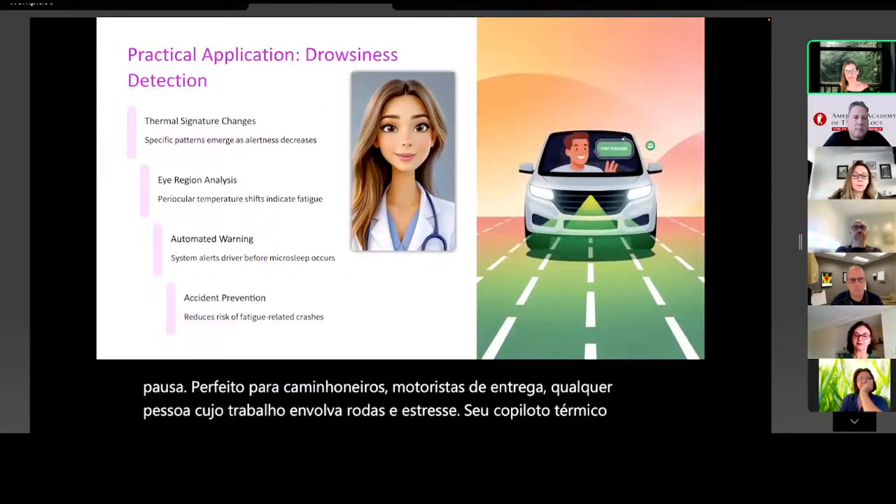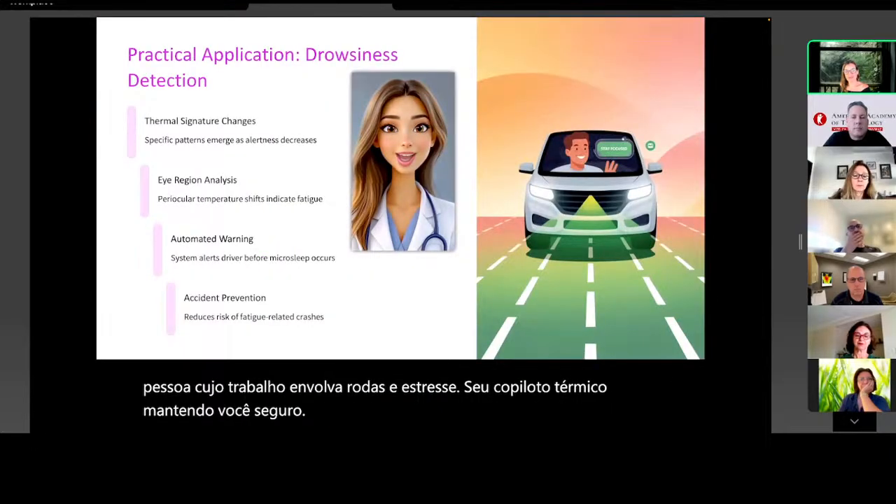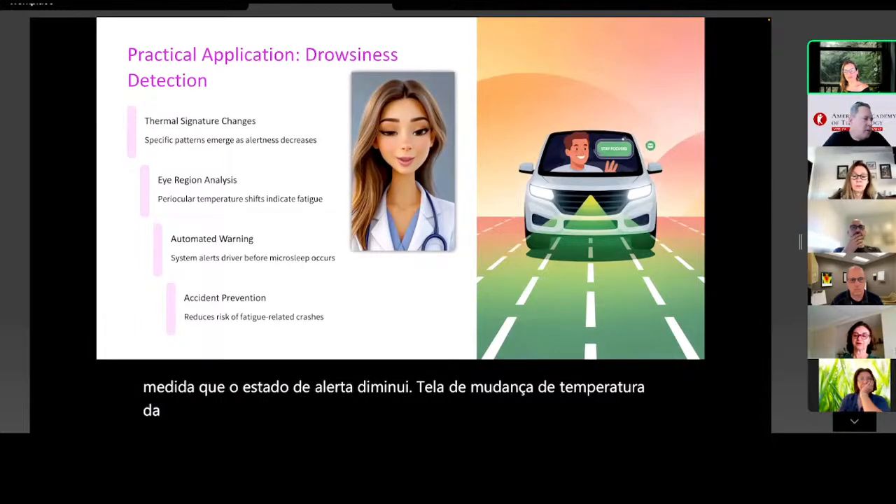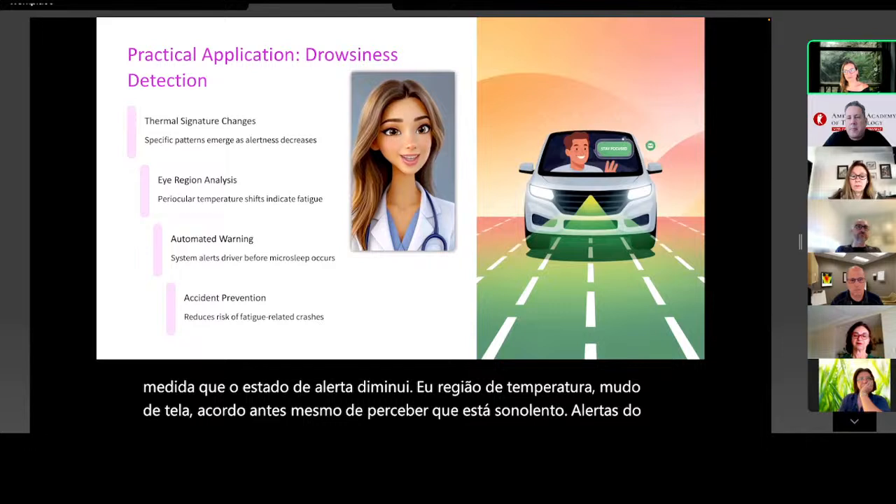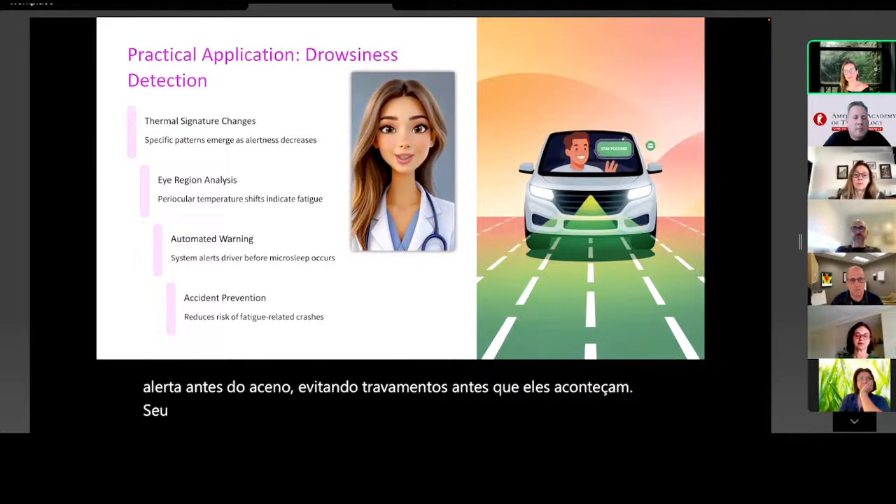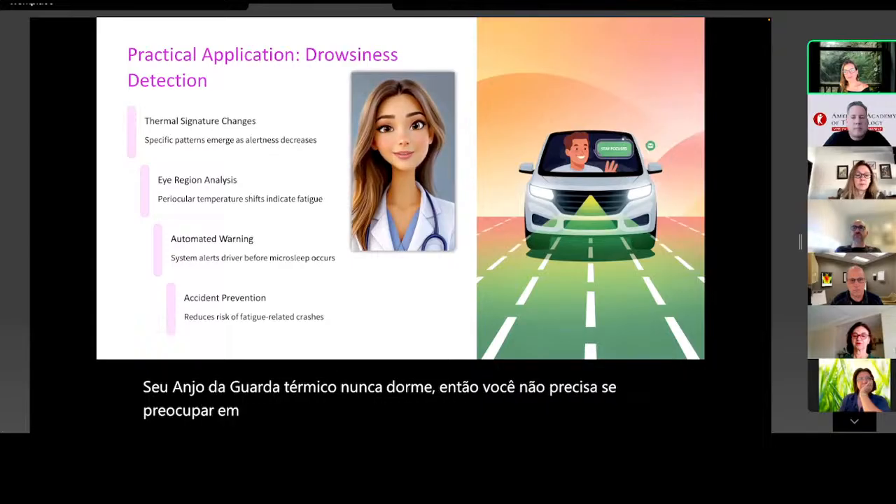Microsleep, not on our watch. Thermal signatures change as alertness drops. A regional temperature shift, screen, wake up. Before you even realize you're drowsy. System alerts before the nod, preventing crashes before they happen. Your thermal guardian angel never sleeps, so you don't have to worry about sleeping when you shouldn't.